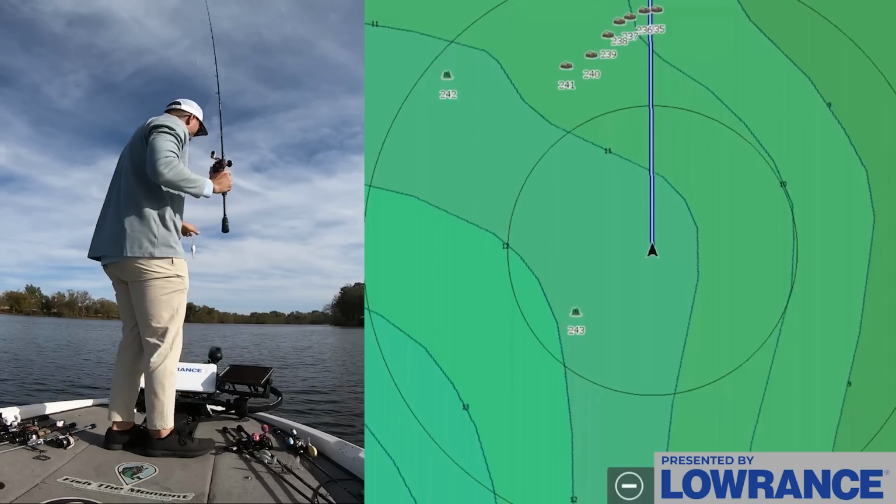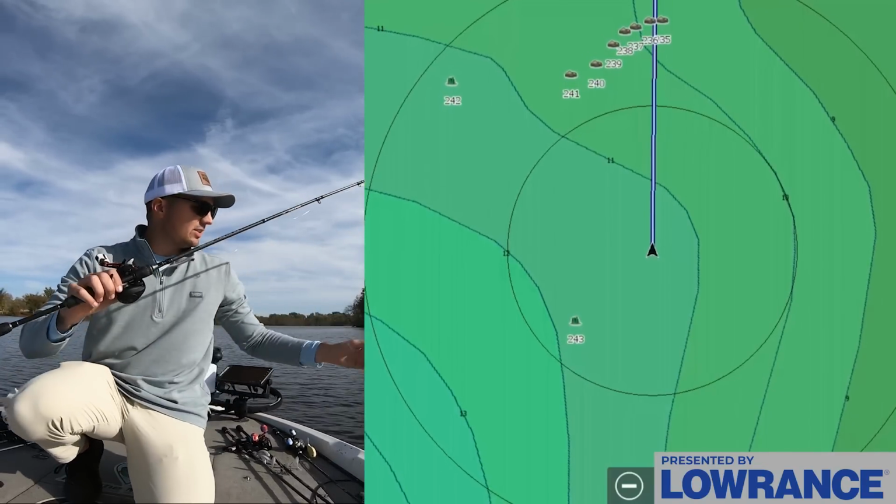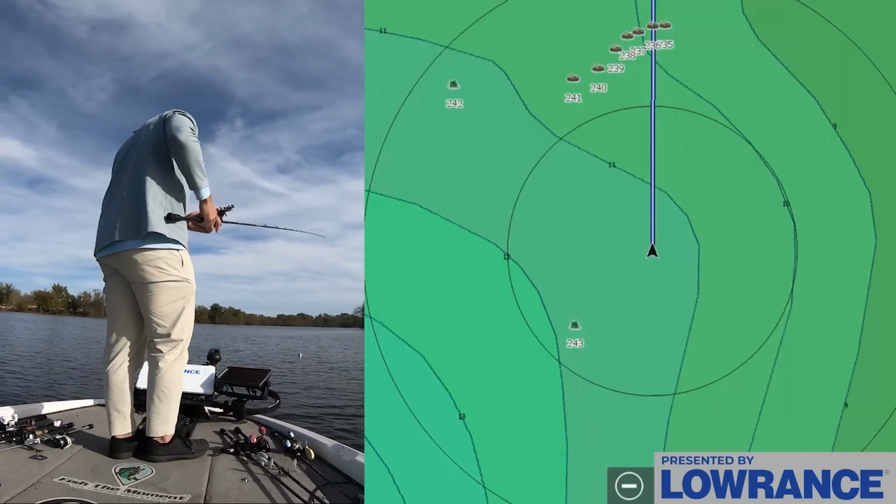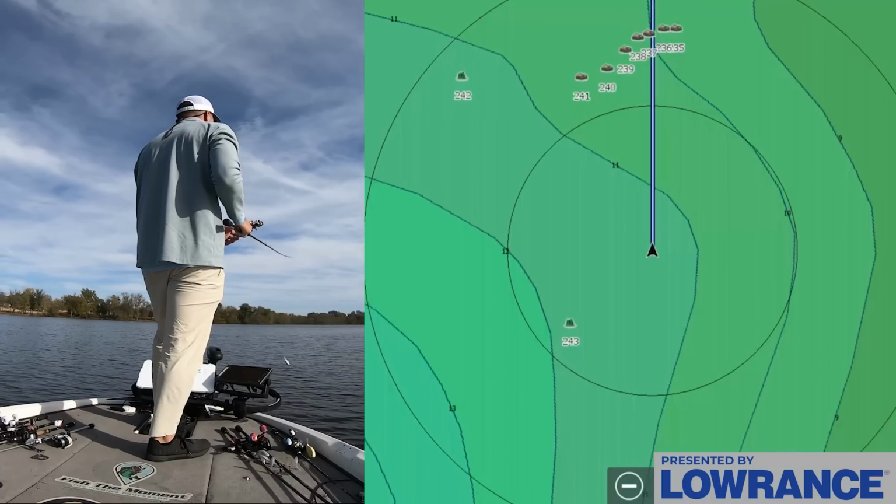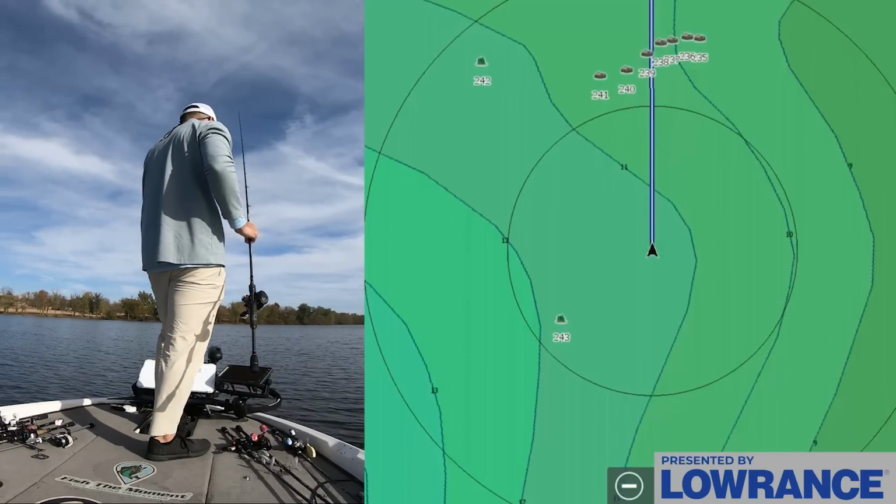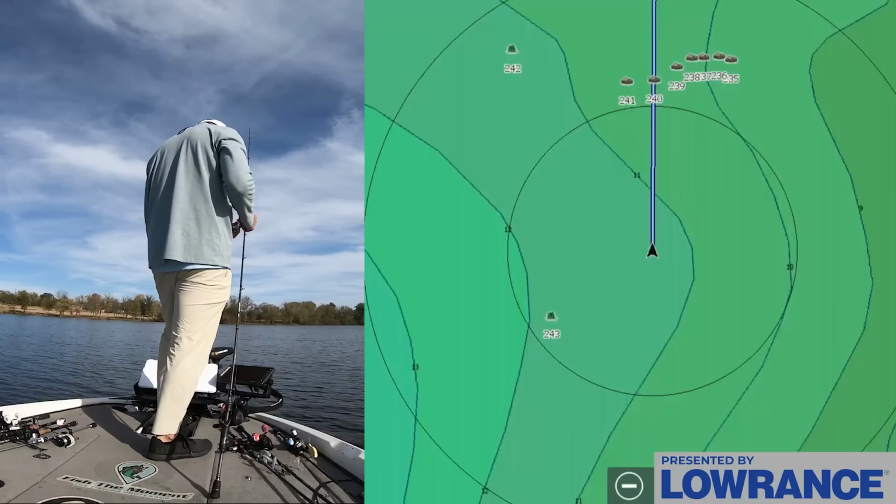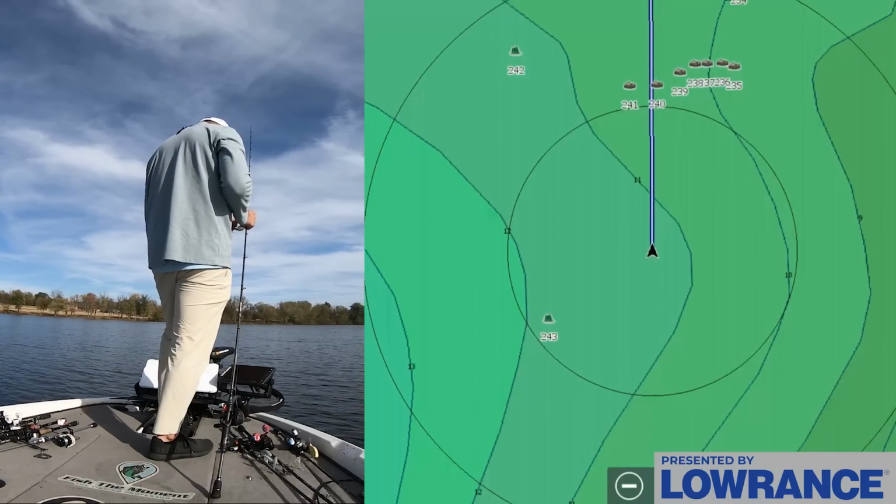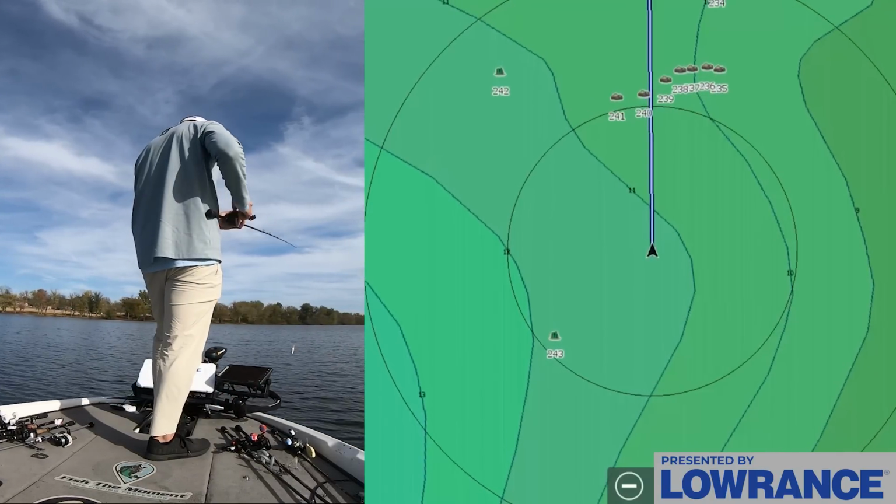Okay, so let's see if we can get a few old school style here. Just gonna throw a Strike King 5XD crankbait first at these little rocky spots, and then I'll pick up a jig as well after that. But just gonna make a few casts, get up here within striking distance on this deal. I'm just gonna line up again with those waypoints. And that's why I marked so many waypoints earlier. You can see I have that thing nice and lined out so I can see exactly where I need to be.